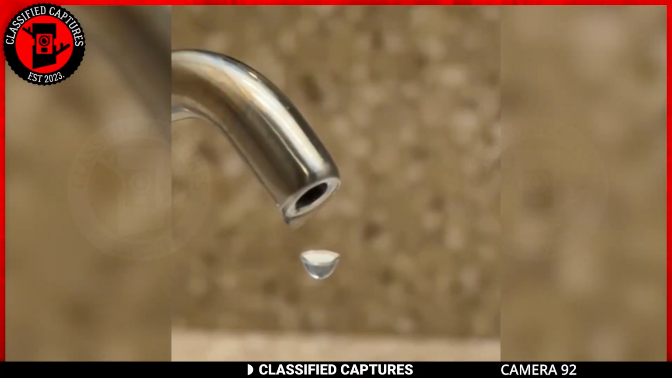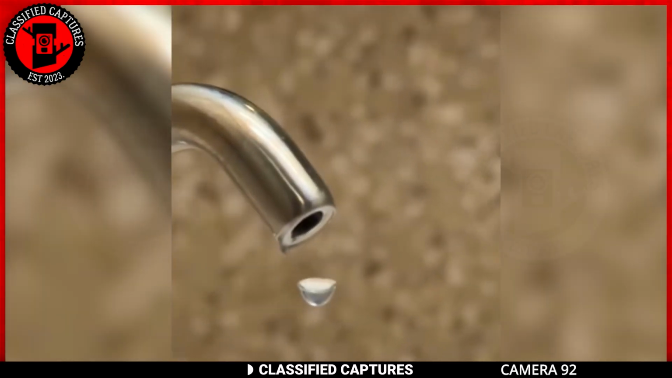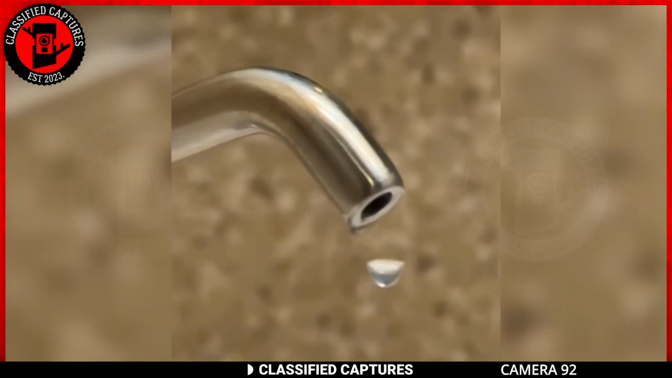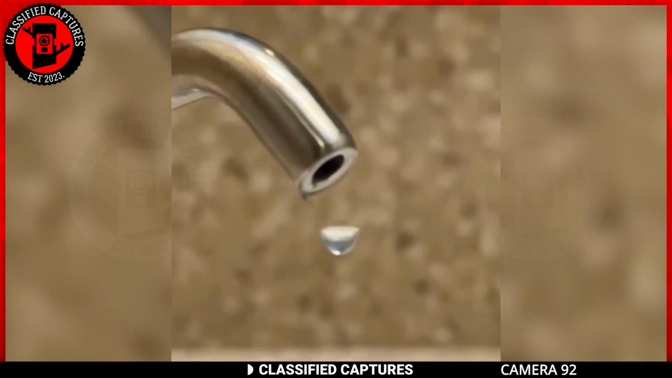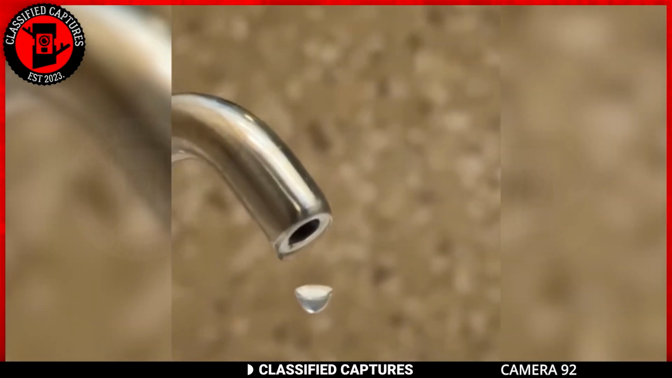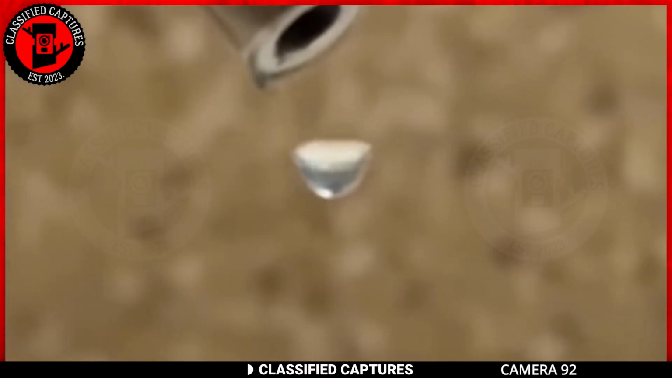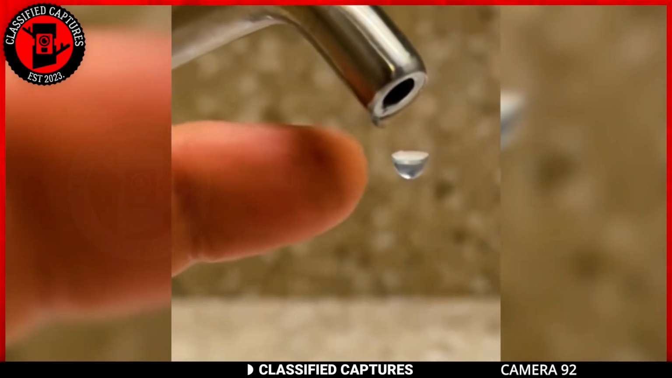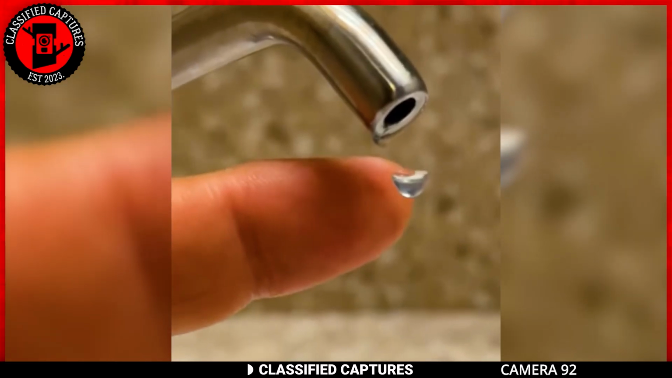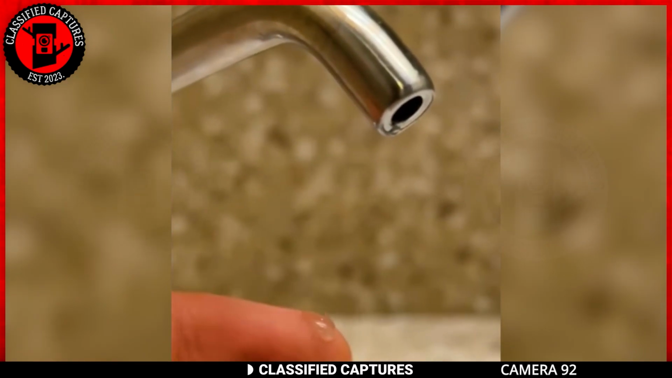Ever experienced a real-life Matrix glitch? Well, here's a bizarre one for you. A man walks into his kitchen only to find a drop of water suspended in mid-air beneath the faucet. Now, before you dismiss it as clever editing, hold on. The man decides to put the glitch to the test. He swipes his finger through the suspended water, and lo and behold, it falls on his finger like a perfectly ordinary drop.